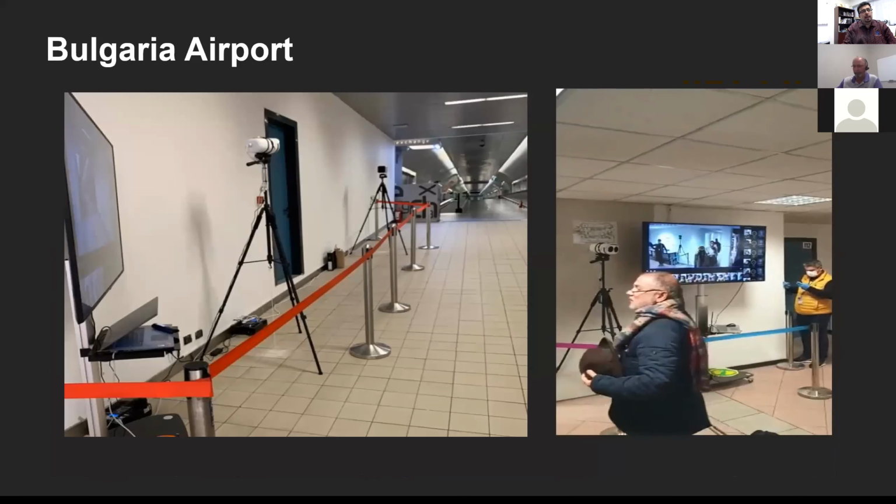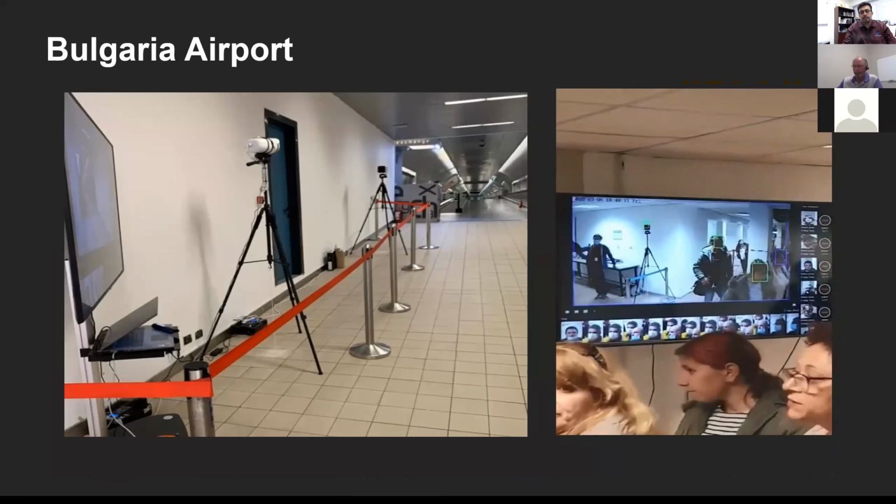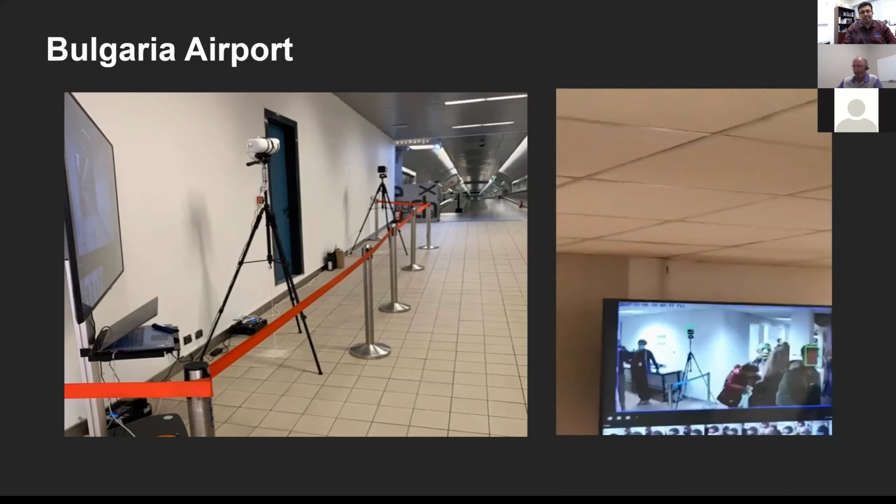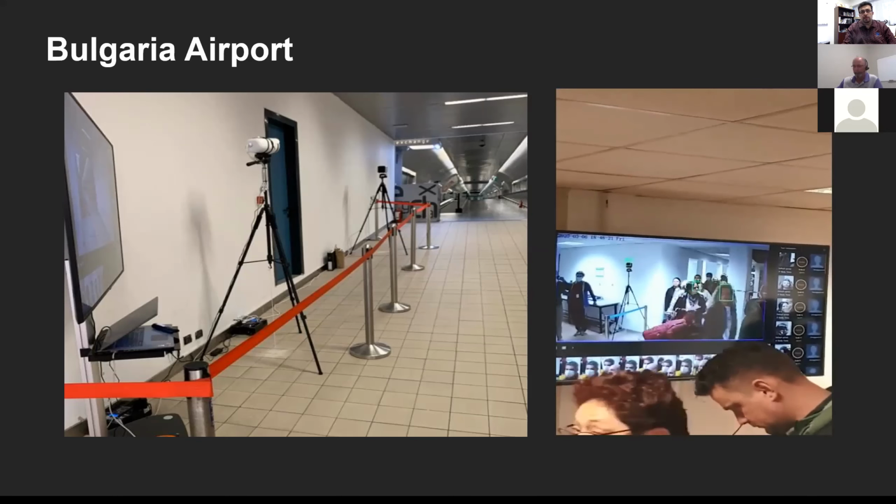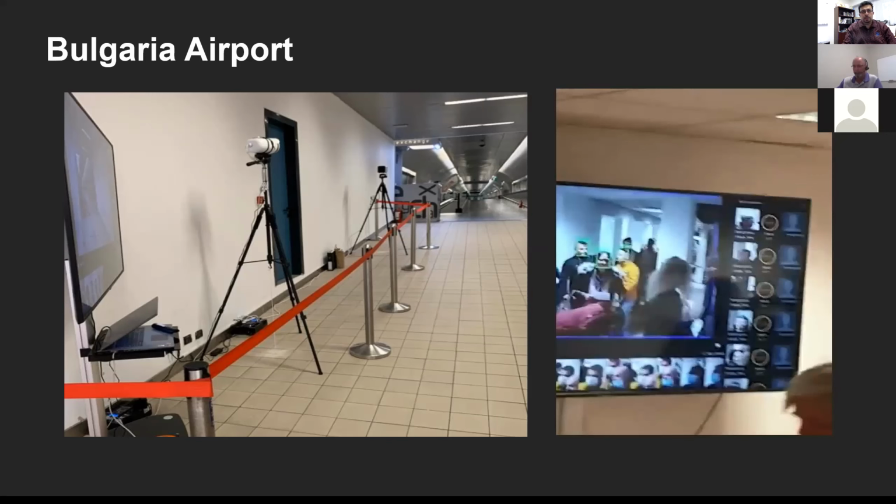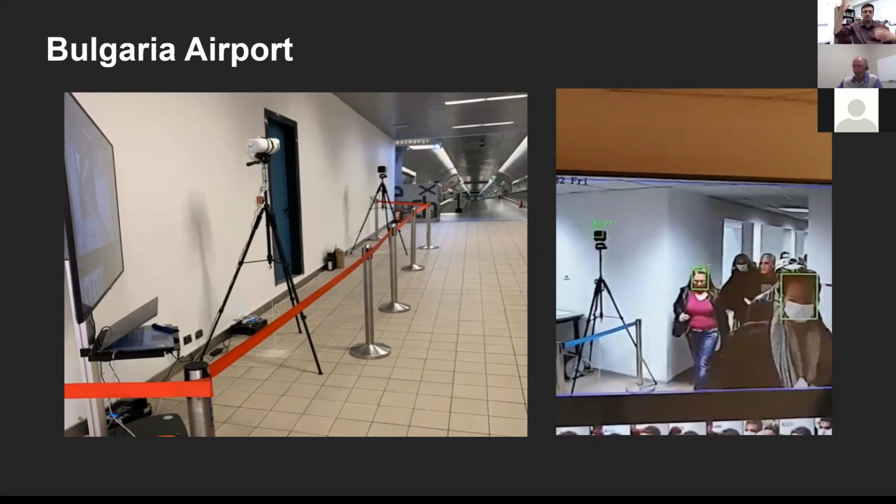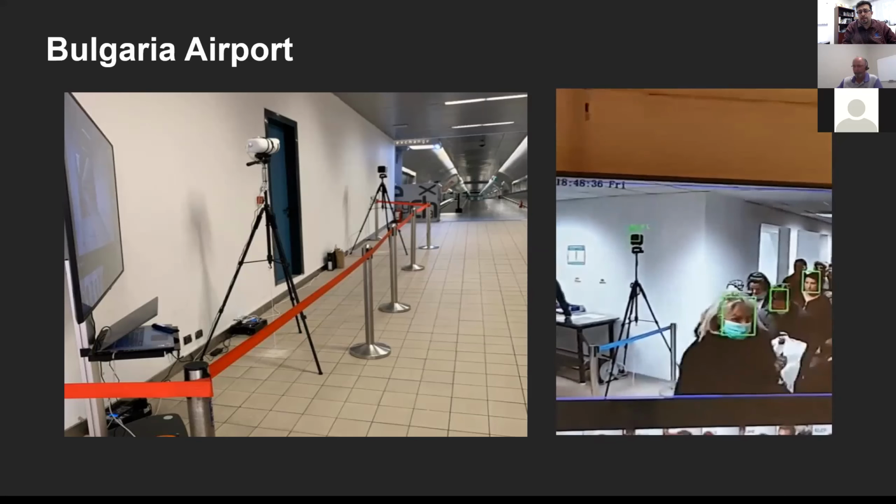This is in Bulgaria airport. Now, the Panda camera and the black bodies are installed not in the exact path of the individuals walking. Those individuals are walking past. So this was a temporary installation of a camera on a tripod, which you can certainly do if you don't want to basically mount it from the ceiling with a bracket. That can certainly happen.